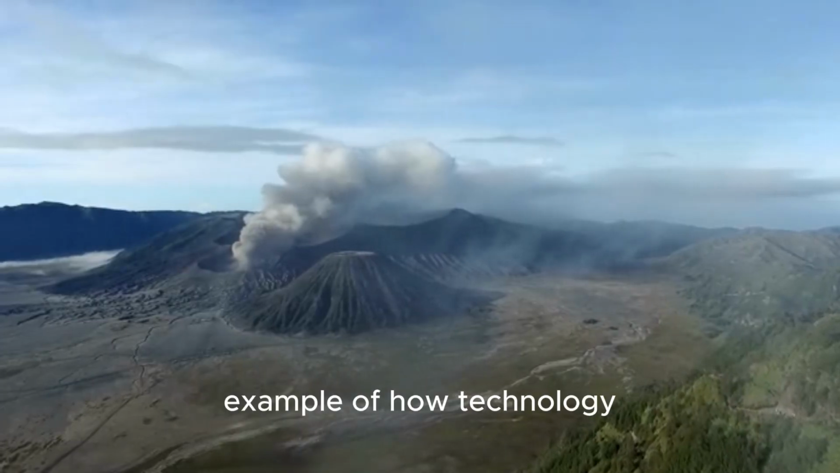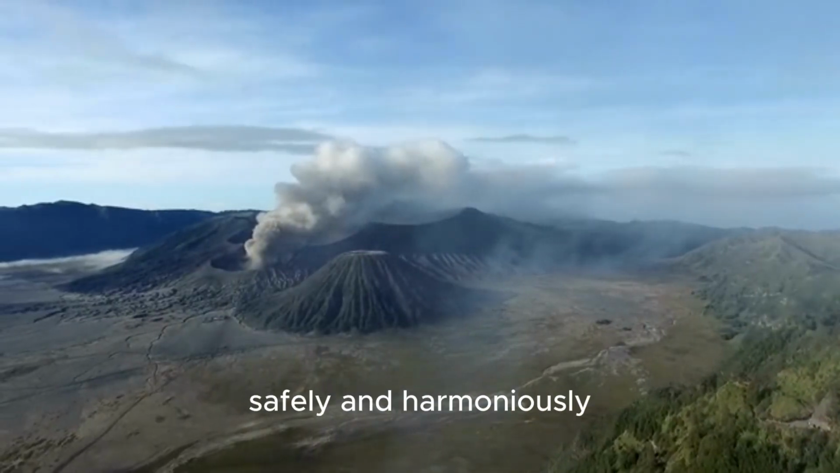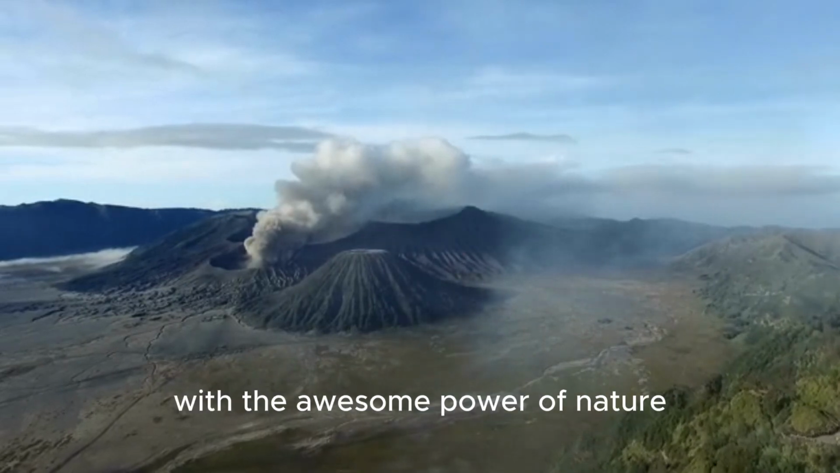It's a perfect example of how technology can help us live more safely and harmoniously with the awesome power of nature.